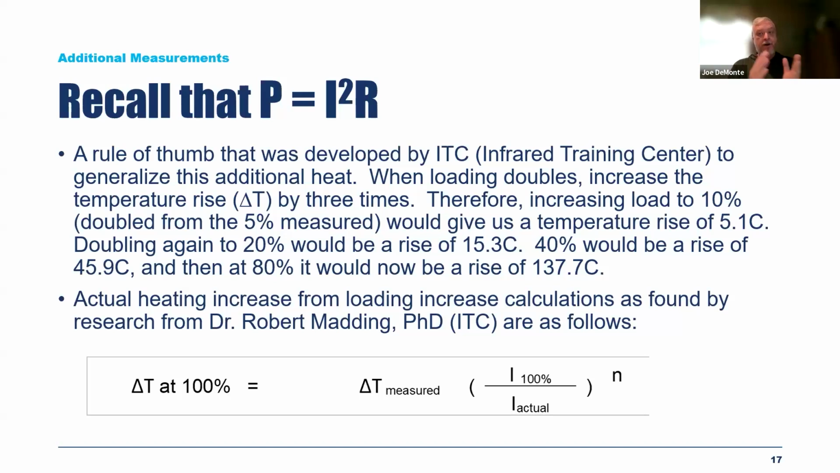Remember, it's current squared times resistance. So all the calculations are here, and this is all going to be recorded, so you can go back and look at this and pause it, or I'll assist anybody that would like to reach out to me on this. But a general rule of thumb that we came up with is doubling the load would triple the temperature rise or temperature difference between the components.